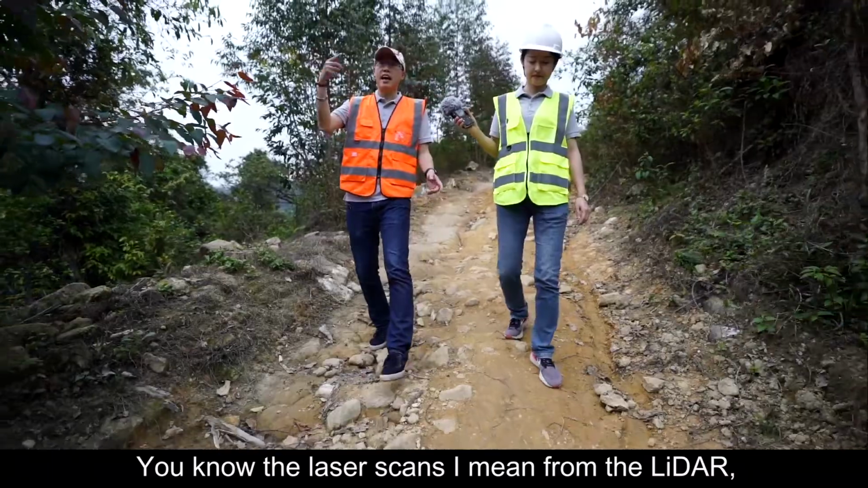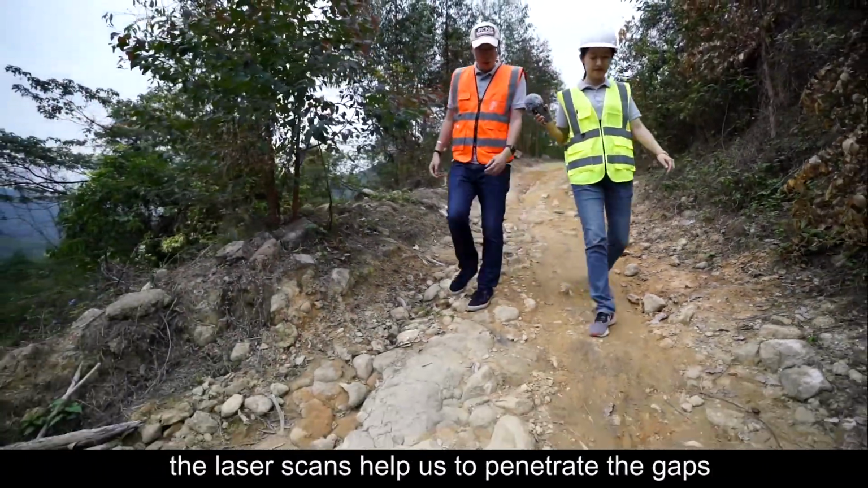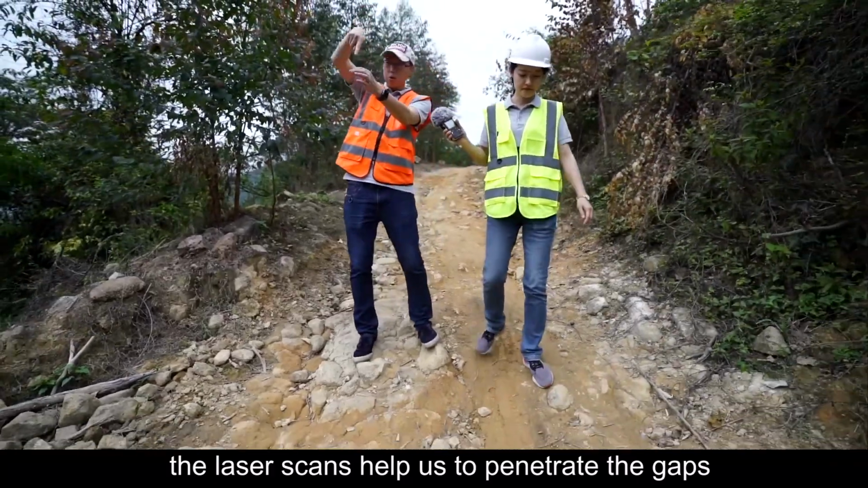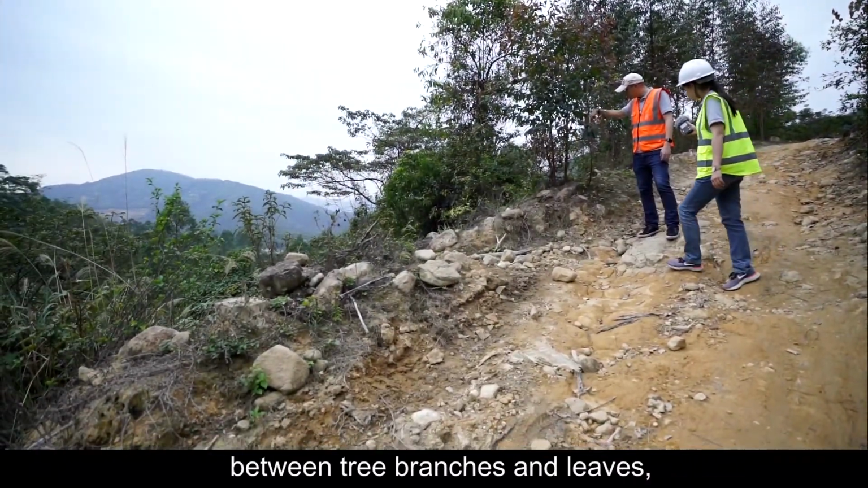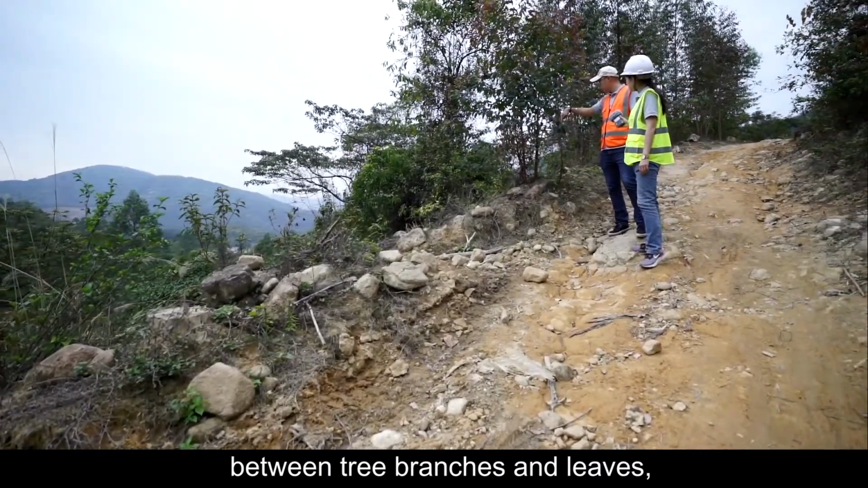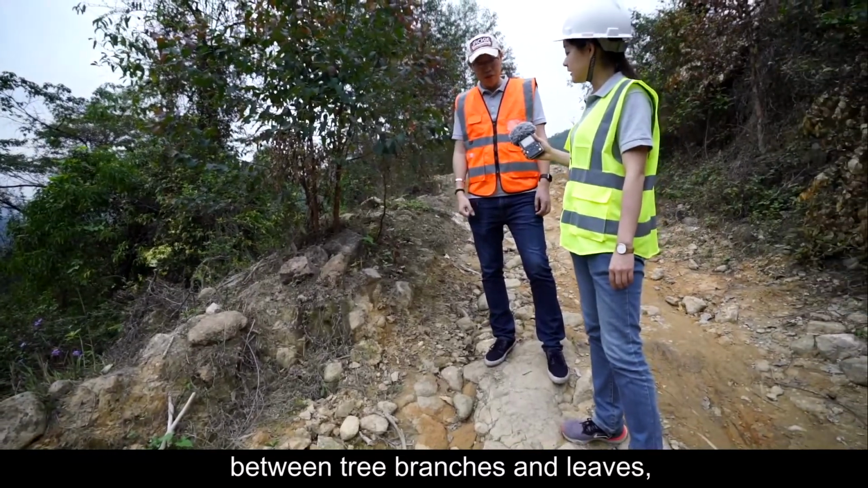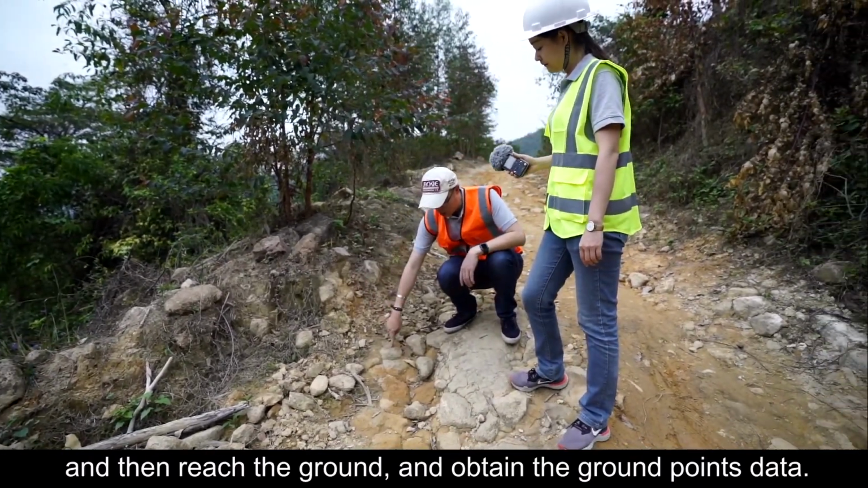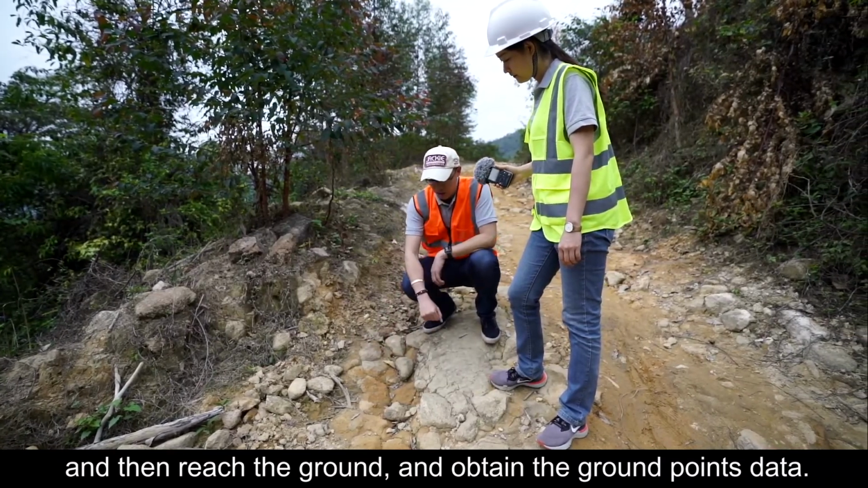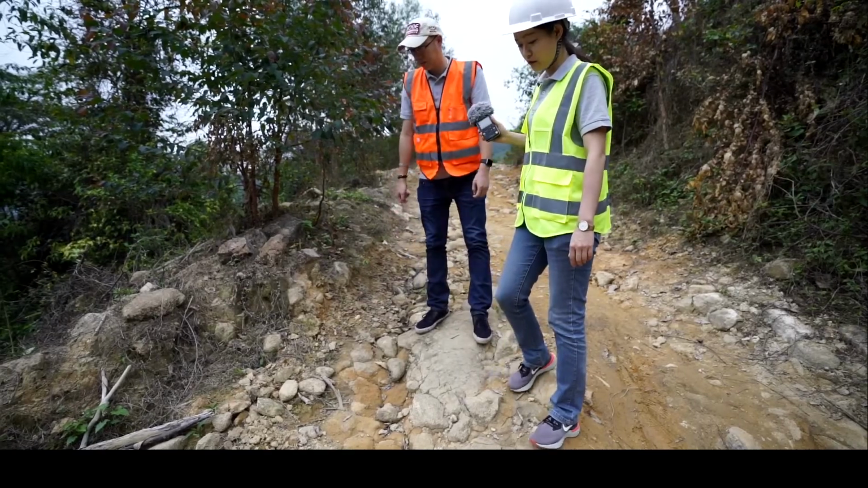You know, the laser scans from the LiDAR, from the laser scanner, help us to penetrate between the gaps between tree branches and leaves, and then reach the ground and obtain the ground points data, true and accurate. Excellent.